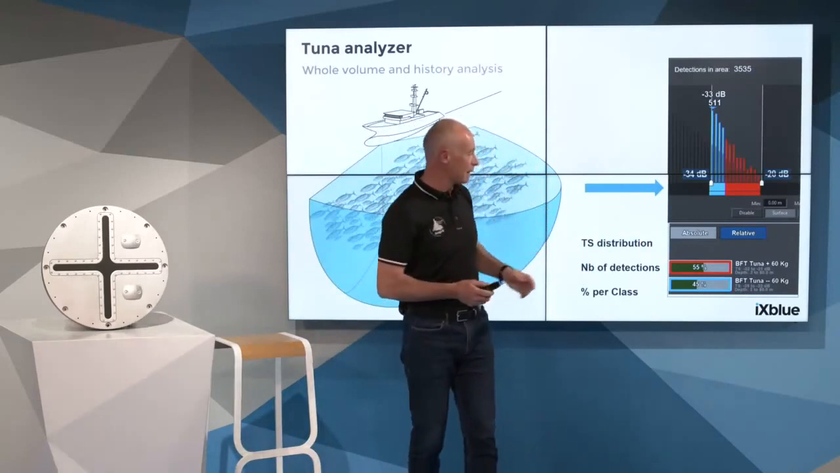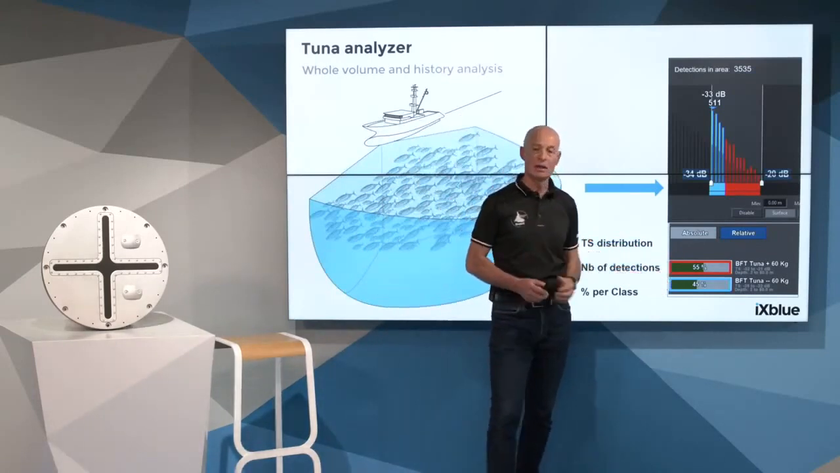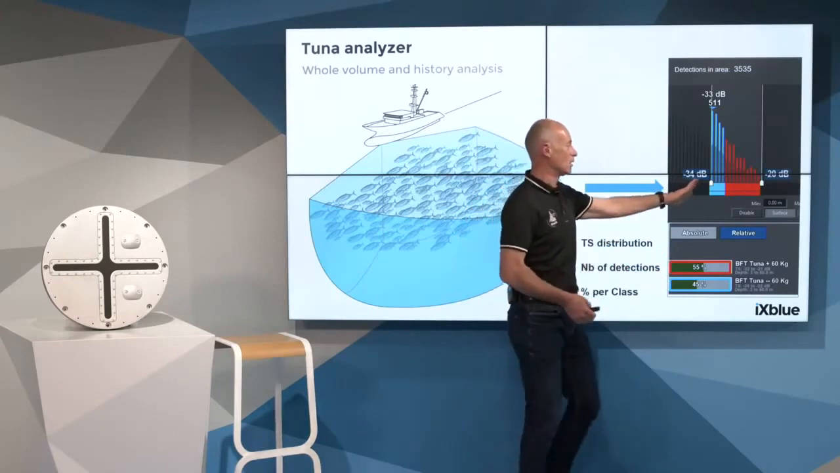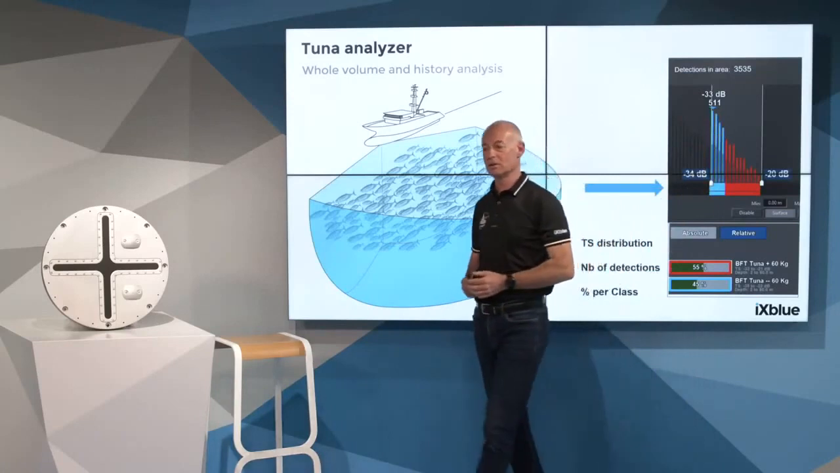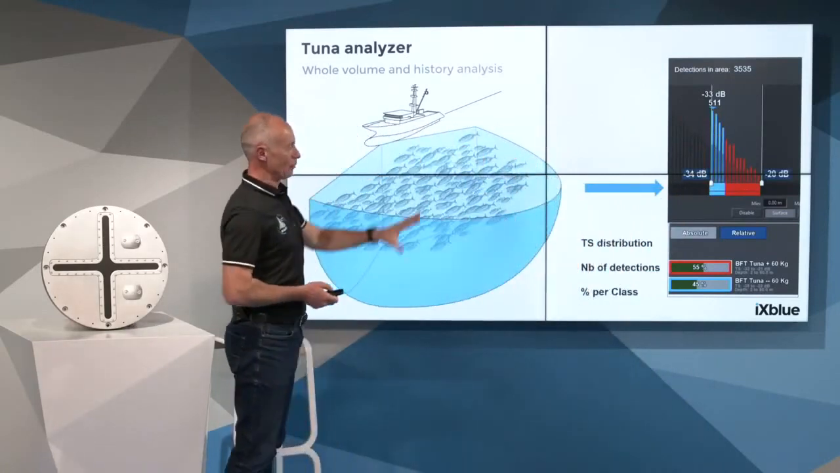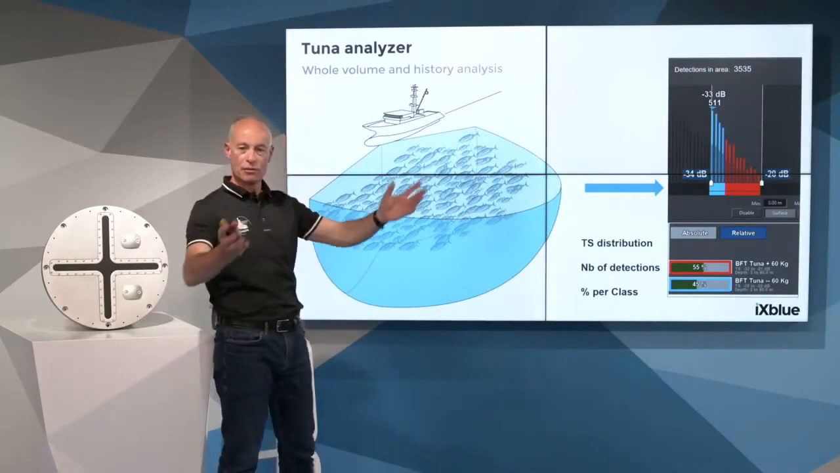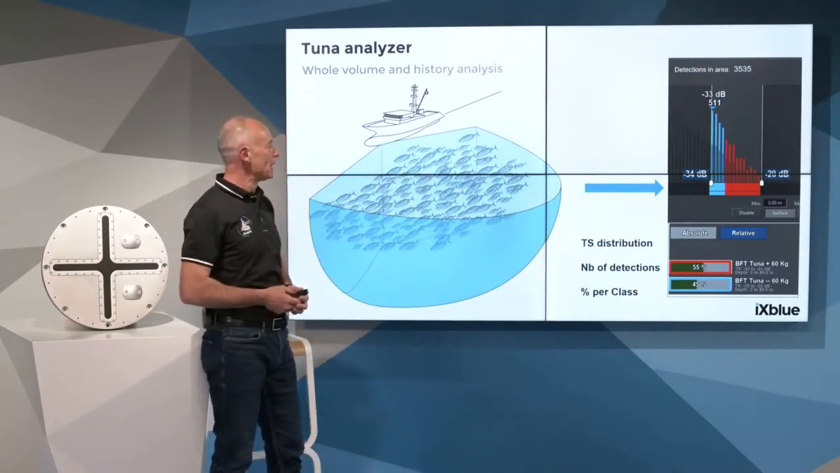So it is a matter of calibration between your catch and the identified signal response in the TS scope. So that is an example of a free swimming shoal beside the vessel.